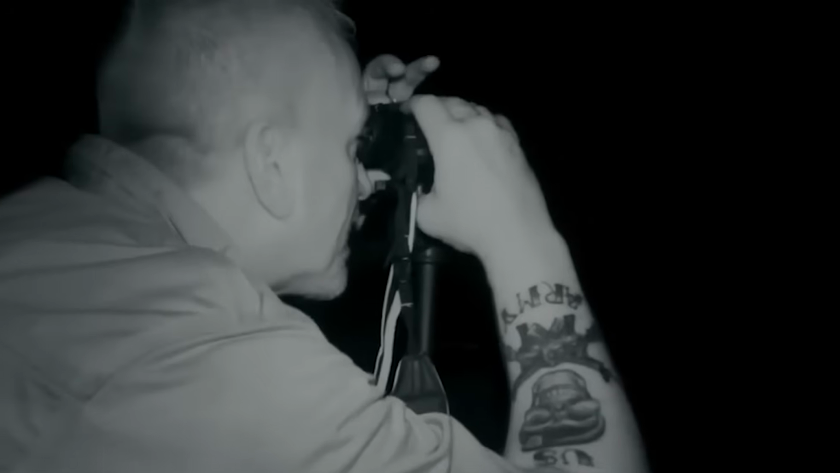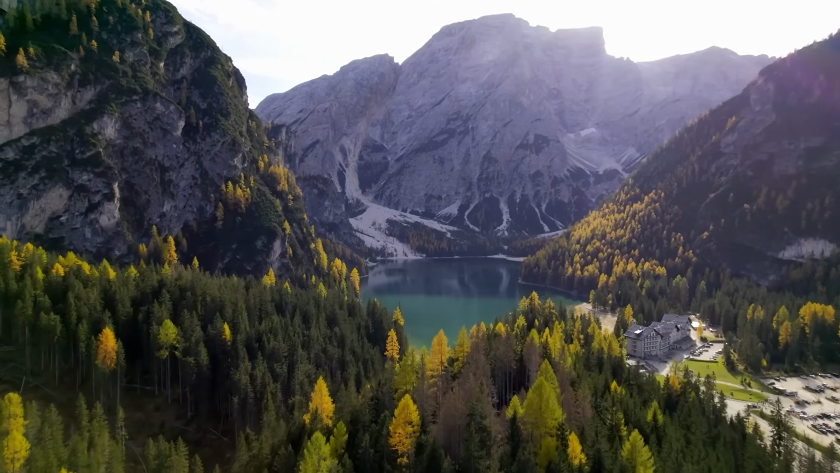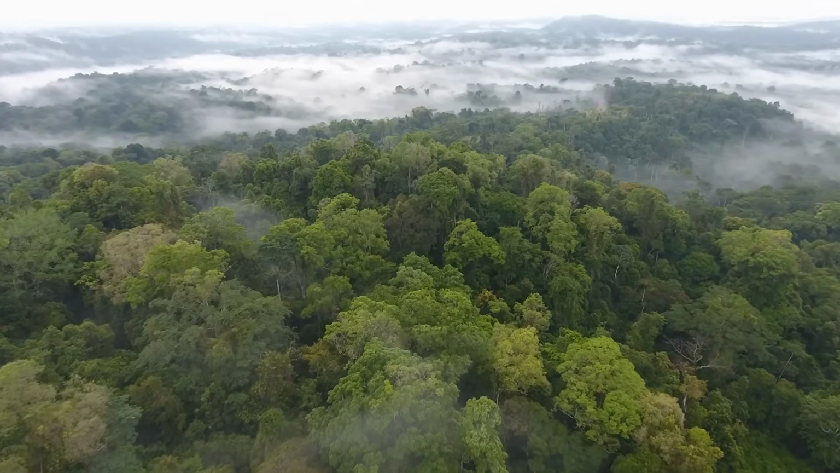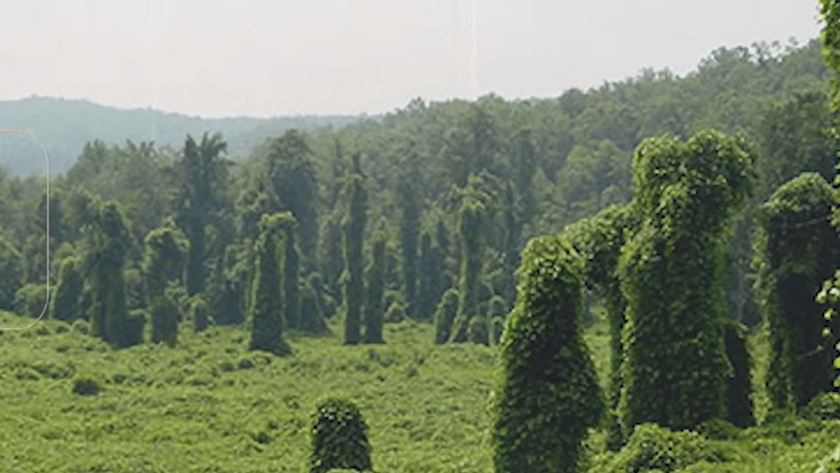But it's not just the trail itself that makes this spot so perfect. It's the surrounding environment that amplifies its significance. Beneath the thick layers of leaves and vines, a hidden world flourishes. The forest may seem quiet at first glance, but beneath its canopy, a complex ecosystem thrives. One of the most prominent elements in this ecosystem is kudzu.